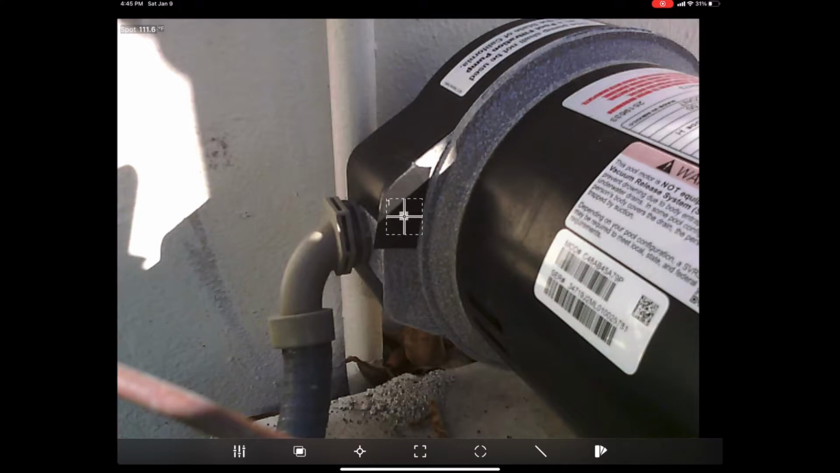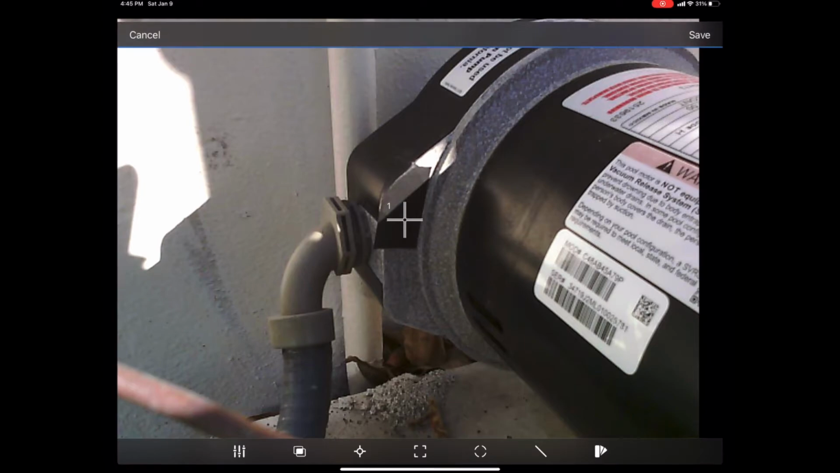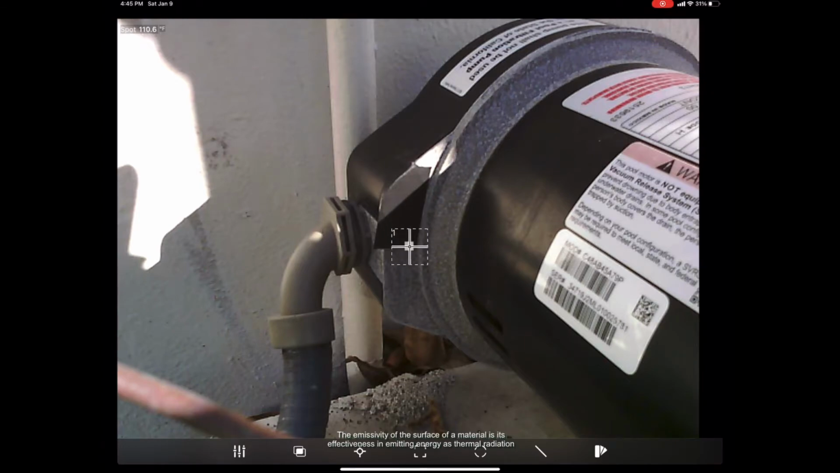110, 111 does not fluctuate much, whereas we move down to this oxidized surface and we've got numbers across the board. And the reason for this is going to be that this tape here, this electrical tape, has a known emissivity of 0.95, where if I was a betting man, I'd say this oxidized metal maybe has somewhere on the lower end 0.3 emissivity all the way up to possibly 0.5.